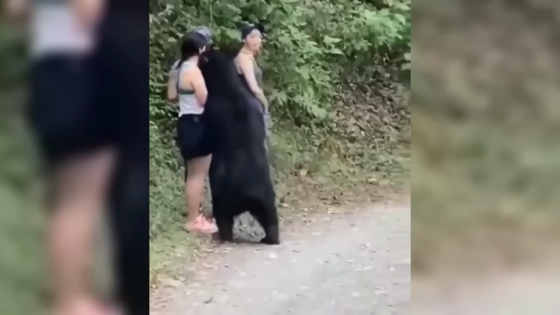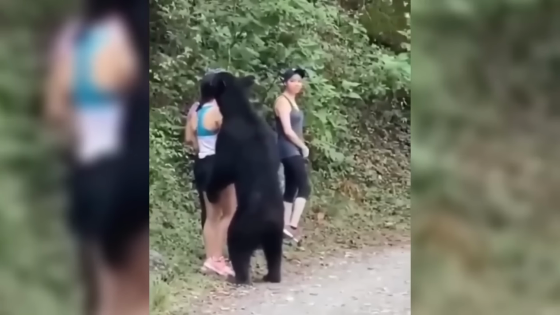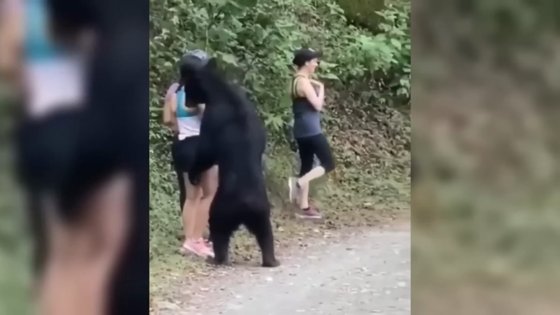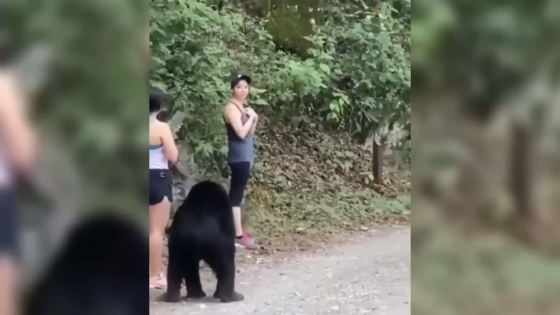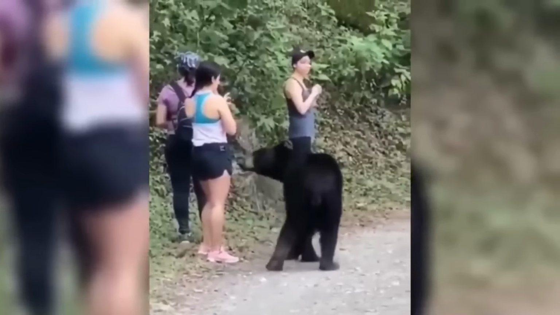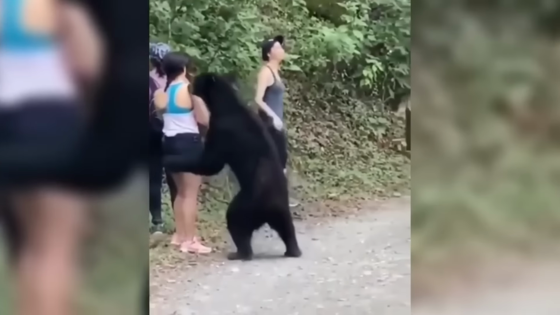Black bears are generally not known to approach humans so closely, especially in a non-aggressive manner. In my opinion, while the bear's behavior was strange, it serves as a reminder of the importance of being cautious and respectful when we're in the territory of wild animals. The girls' response to remain calm helped in avoiding a more threatening situation.